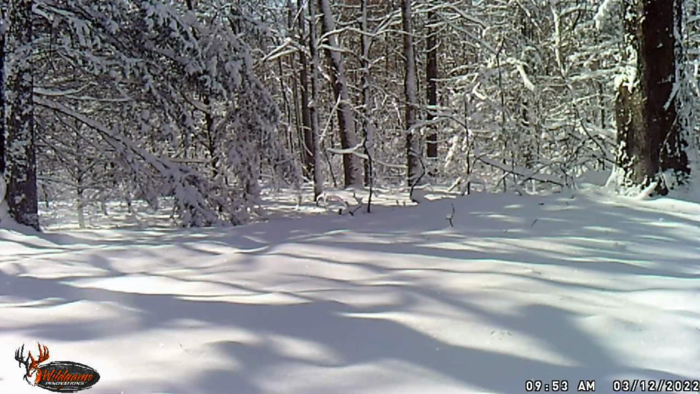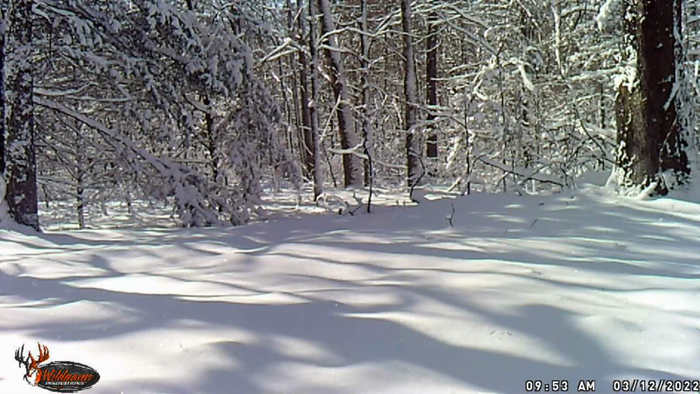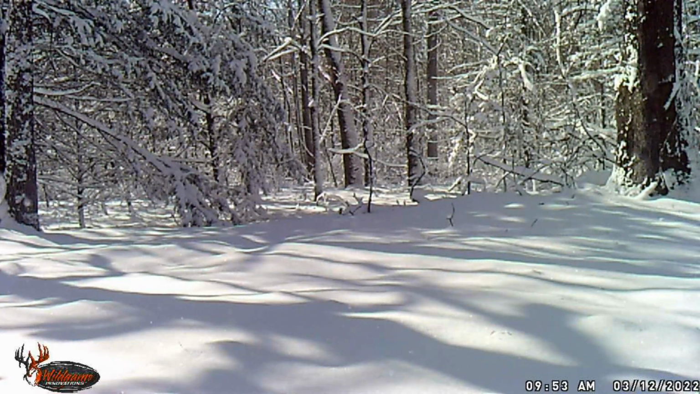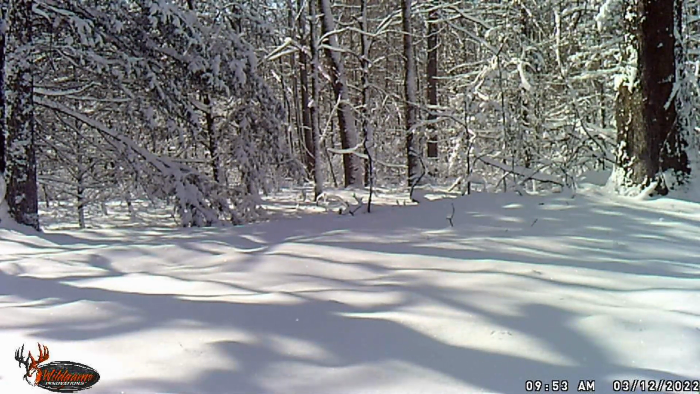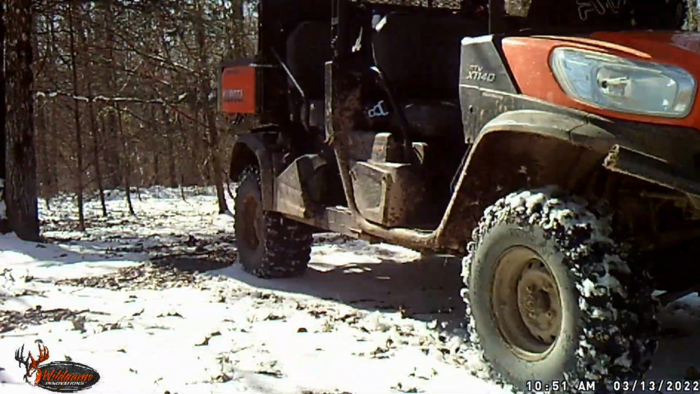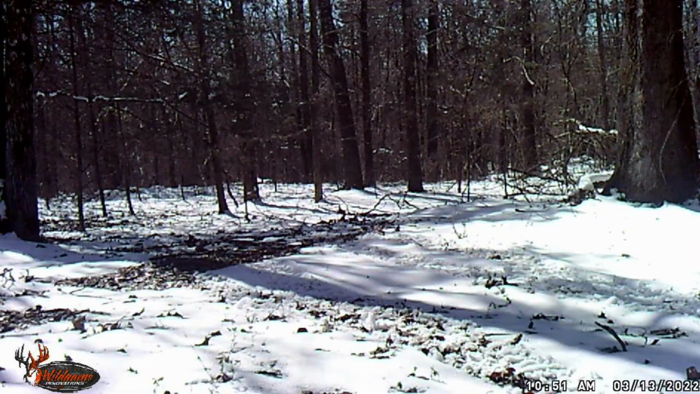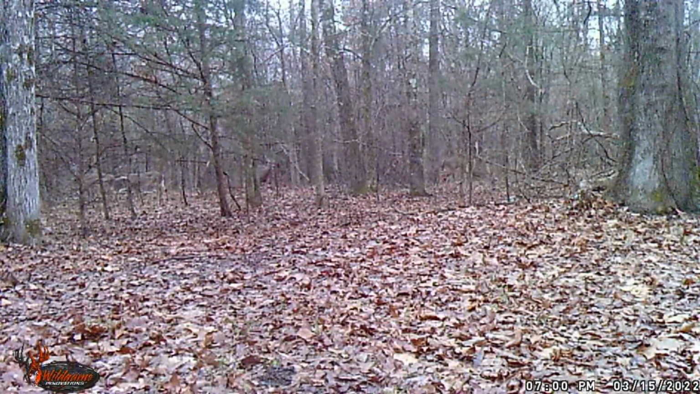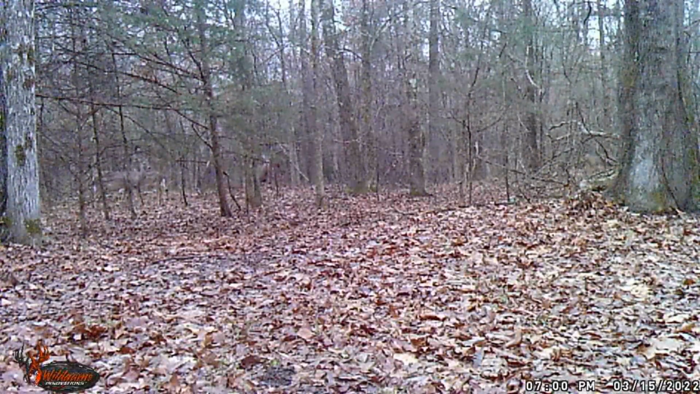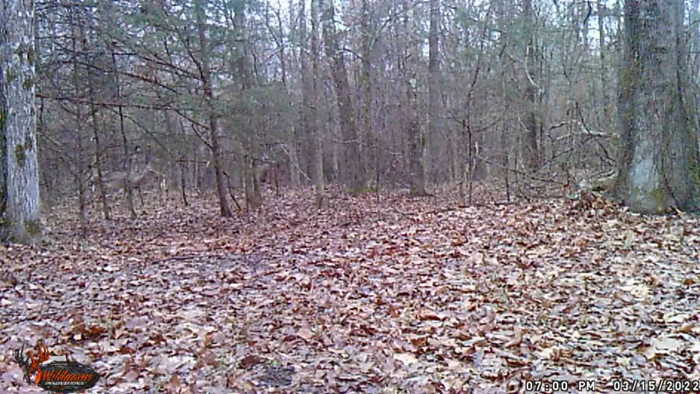Oh, now look at this. This is the 12th. March 12th, and we got a snowstorm here in West Tennessee. Just beautiful. It didn't stay very long, but it's just gorgeous scenery. And here's me driving through the next day. It didn't stay long. Here you go. You can still see a little bit of, no, all the snow's gone, melted off. Look at the deer walking through though.